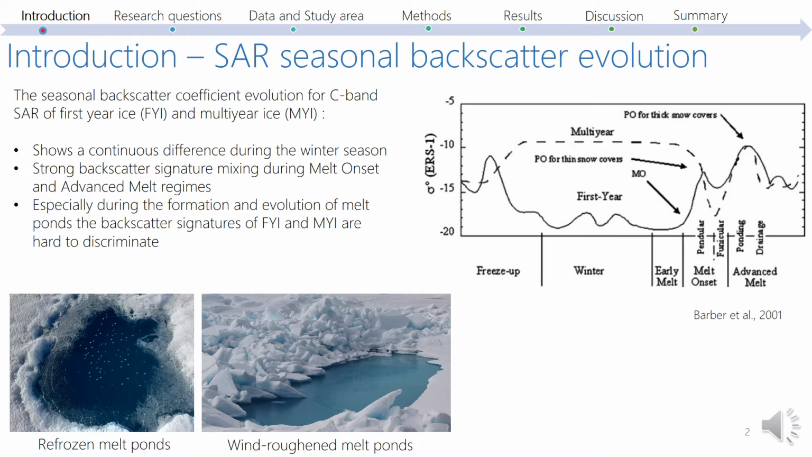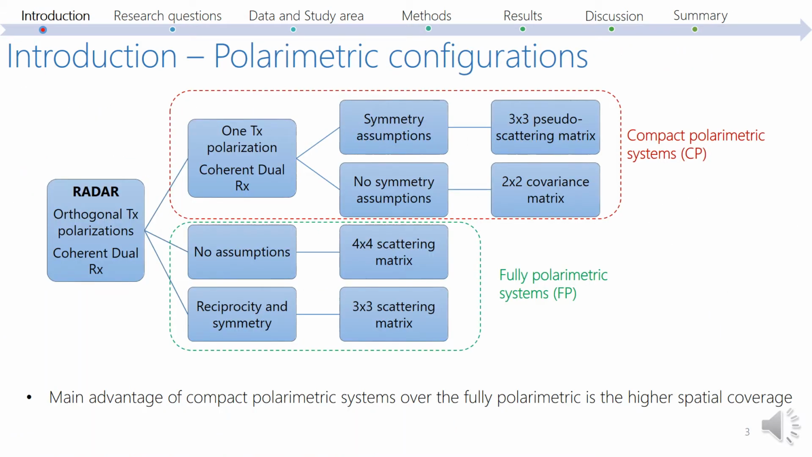A plethora of classification algorithms utilize polarimetric properties for classifying first-year and multi-year ice. However, as the summer melt progresses, the presence of melt ponds transforms the sea ice surface and its scattering properties. Especially during the advanced melt period, the backscatter signature of first-year and multi-year ice types is mixed, limiting the classification potential. By examining different polarization configurations, we are able to retrieve detailed information about the scattering processes.